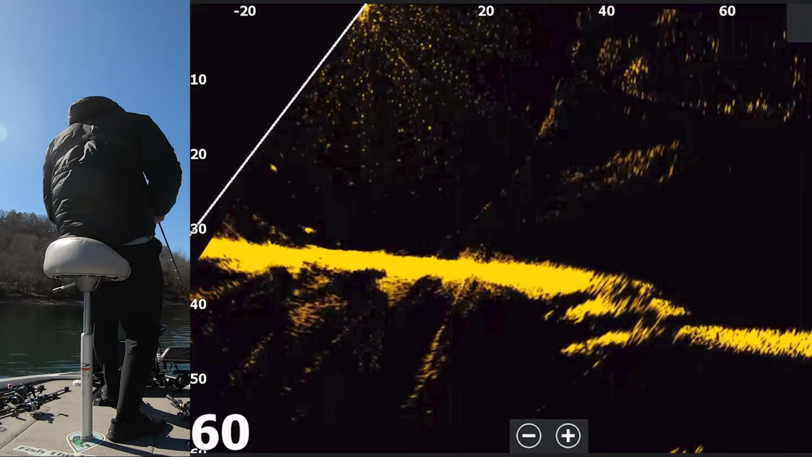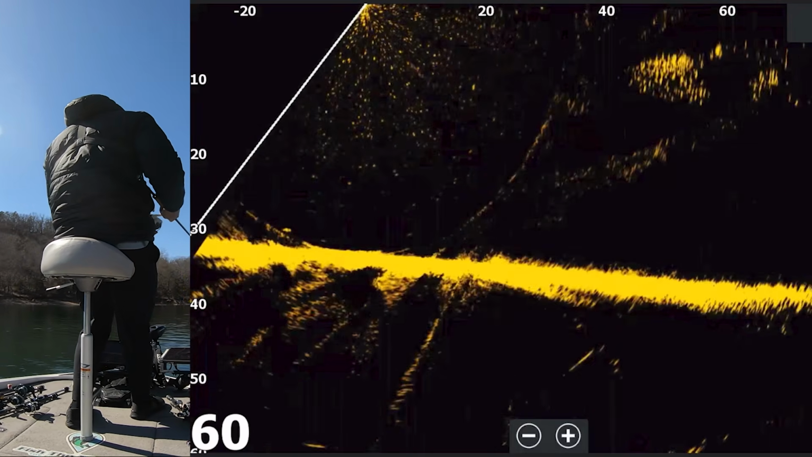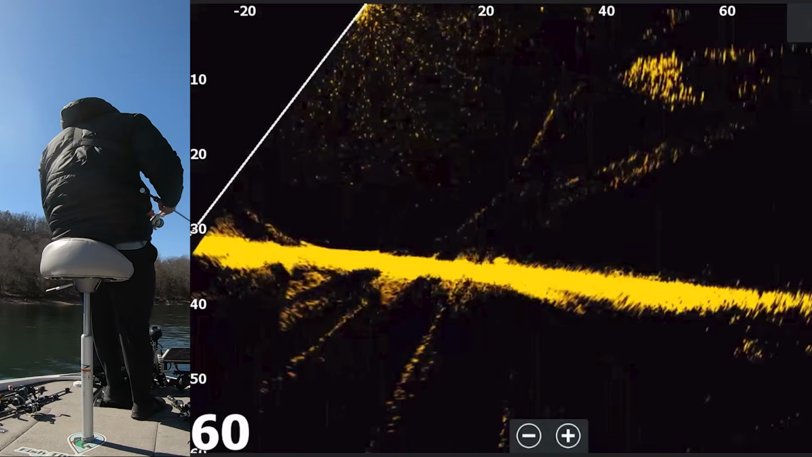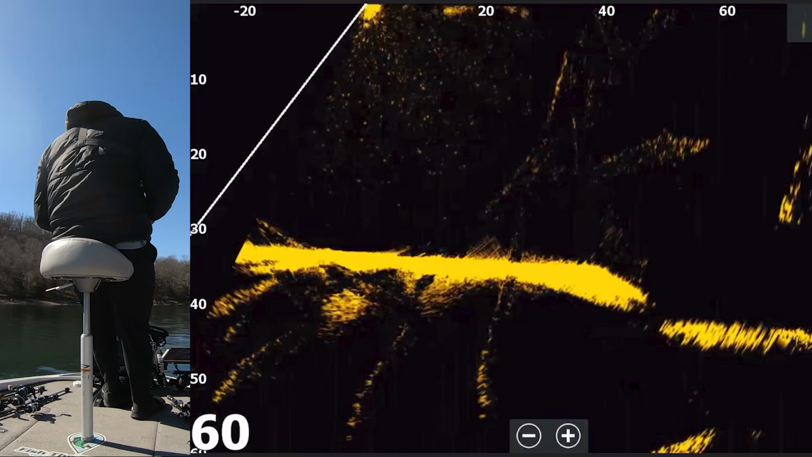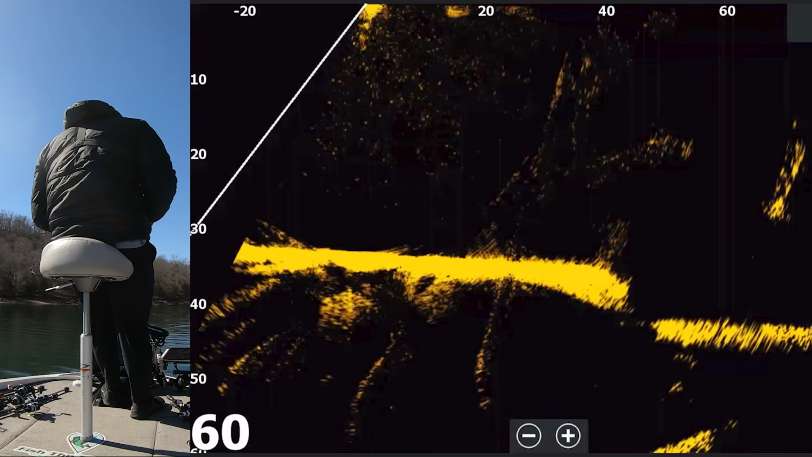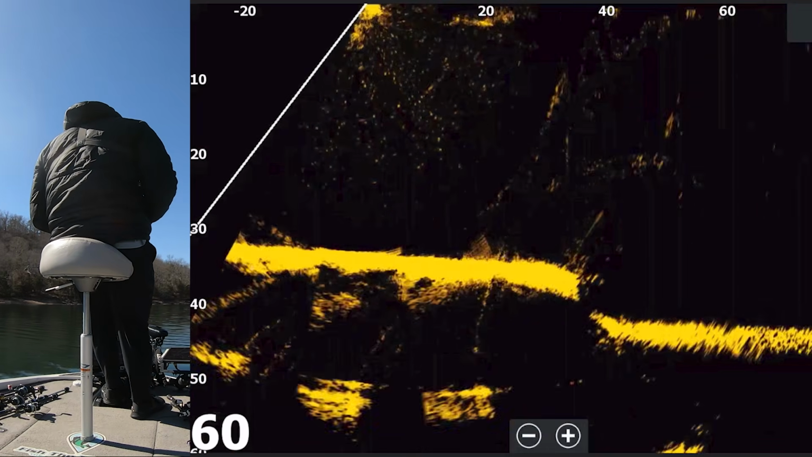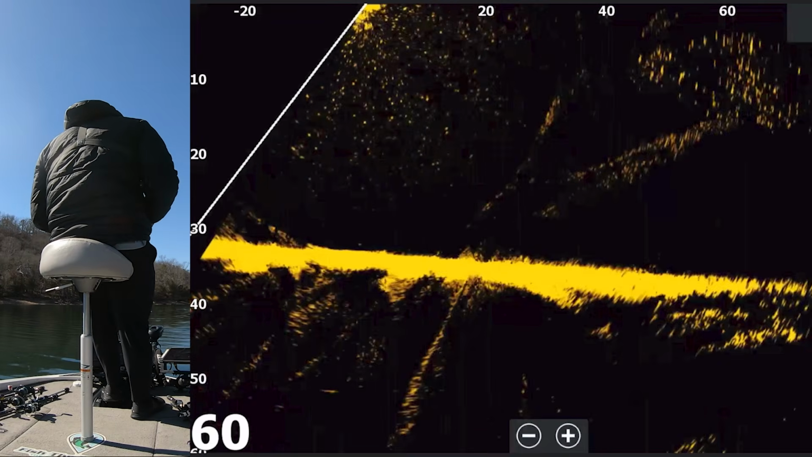And I finally found a spot here. You can see there's shad all over the surface. They're spread out all over here, and this is one of the spots that we have marked on the breakdown. And right on this drop there were a couple of fish setting up on the bottom, basically on the lip of this creek channel here. They were showing themselves, and I think there's going to be more in this area with as much bait going on here.